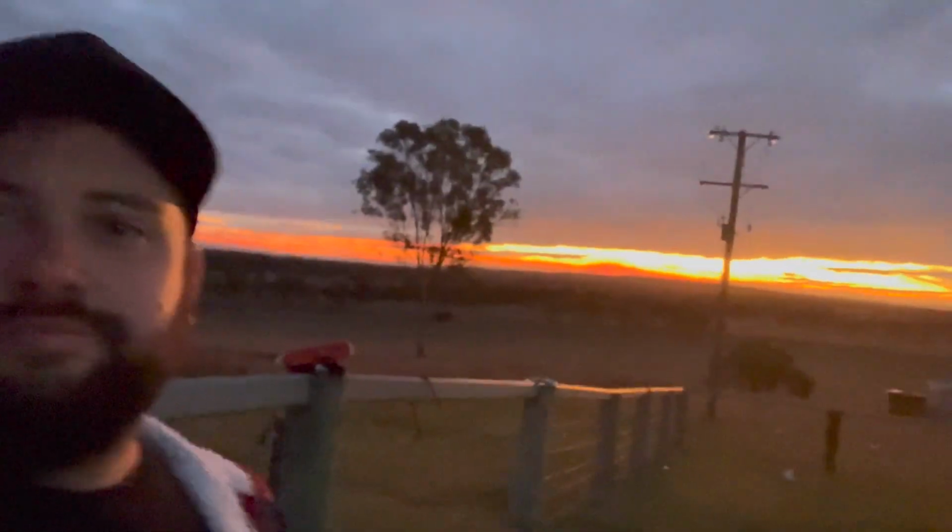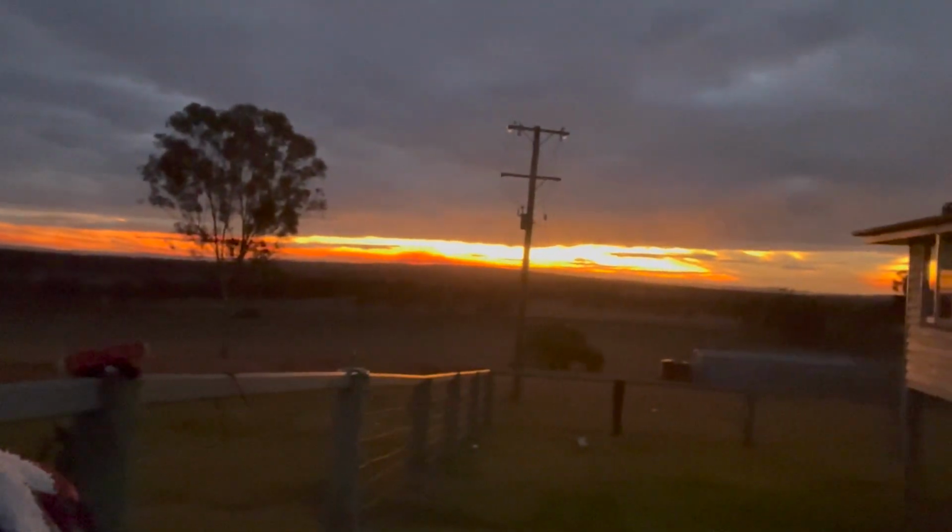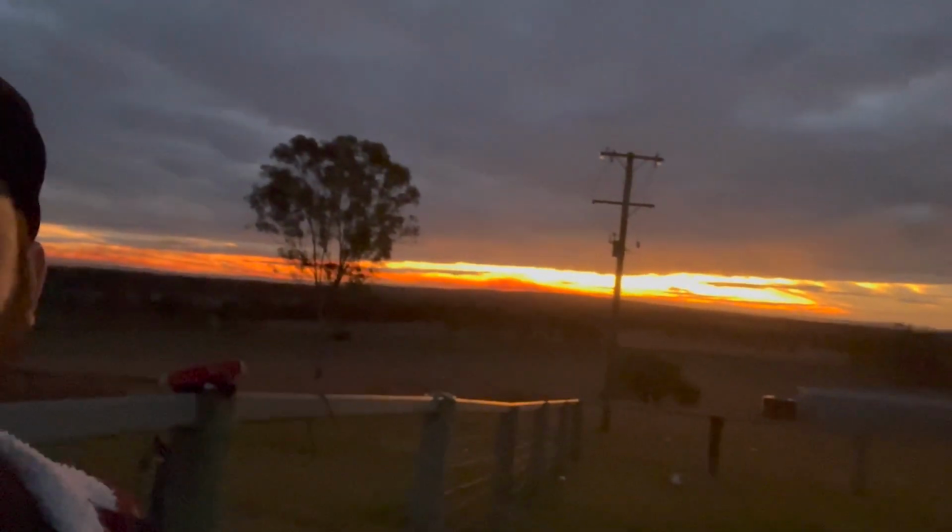So back to the hunt. Check out that view, just absolutely stunning. Sorry for the ugly mug in the picture. So we have a feed with the property owners and we get into it and we get to the thermal and shooting with the 22 mag. Check it out. If anyone can name him, comment below.